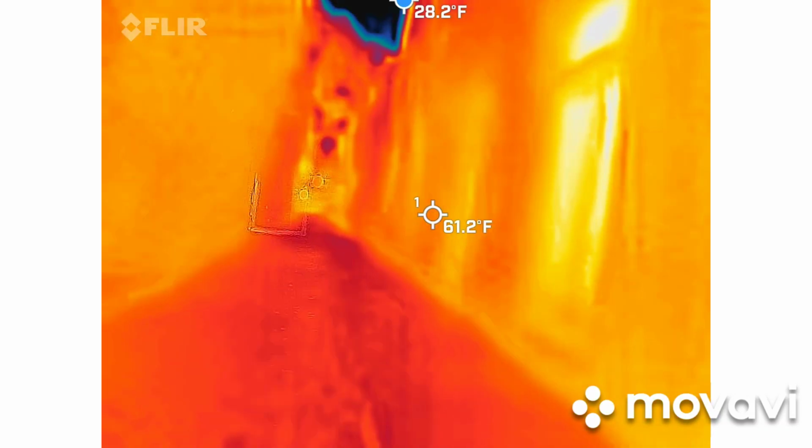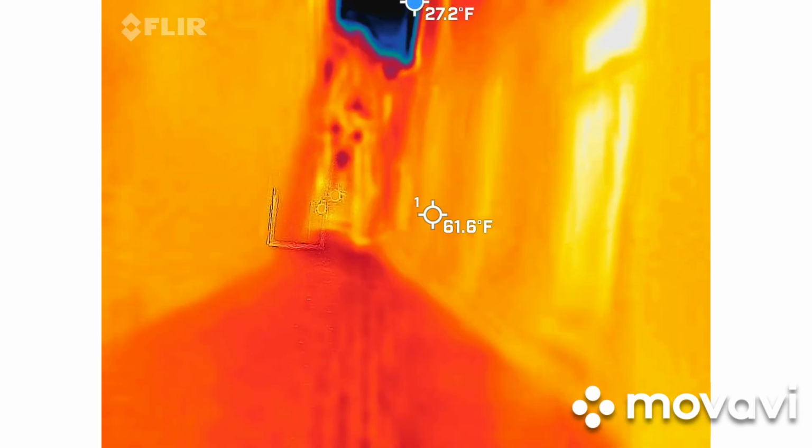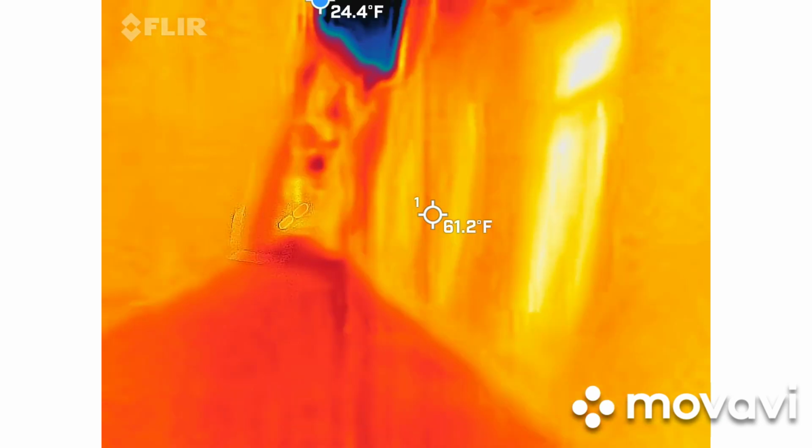Not to mention these were shotgun houses. These 2 giant buildings weren't here. These were little tiny houses, 1 to 2 rooms only.